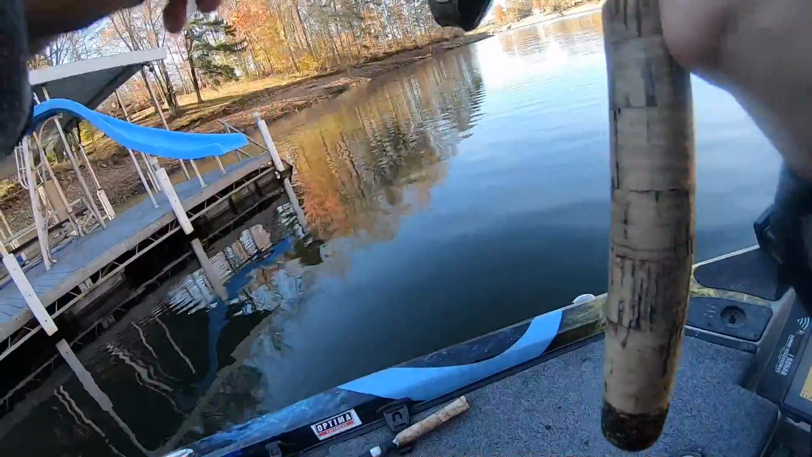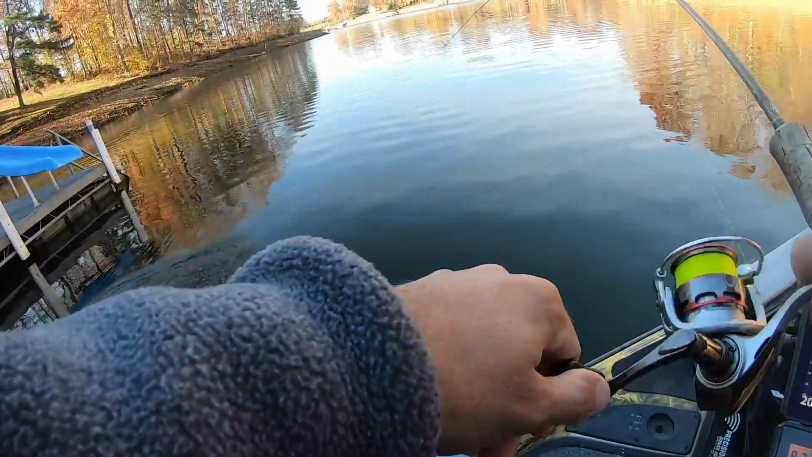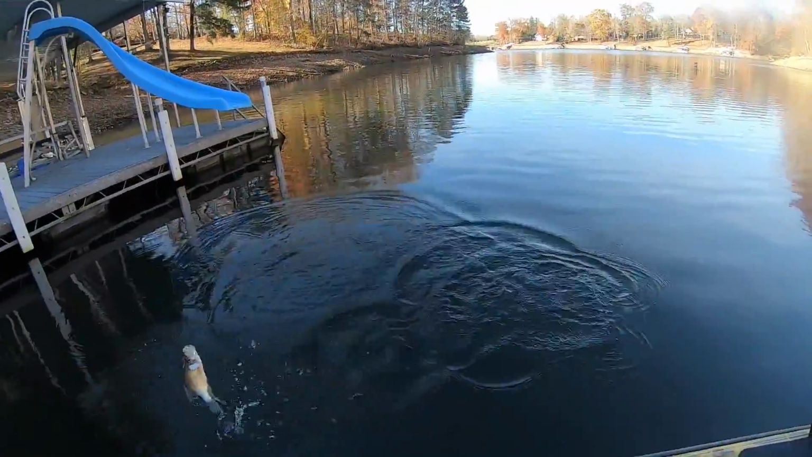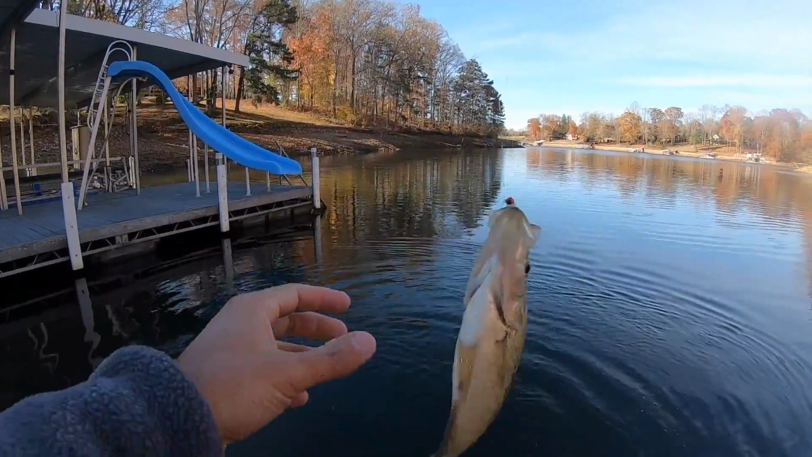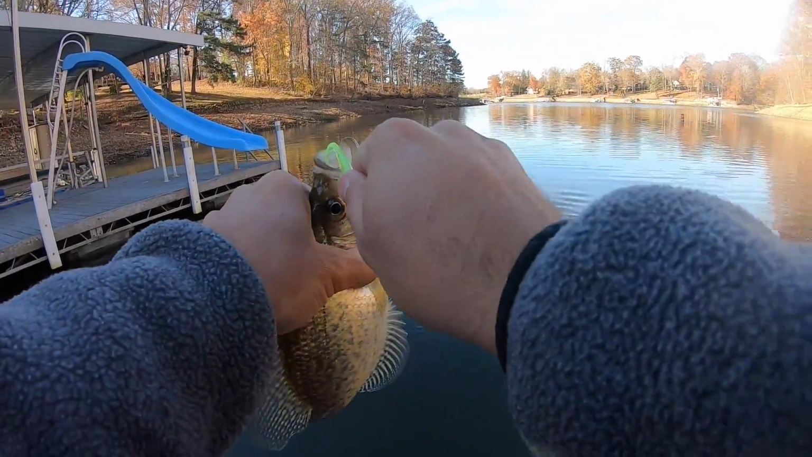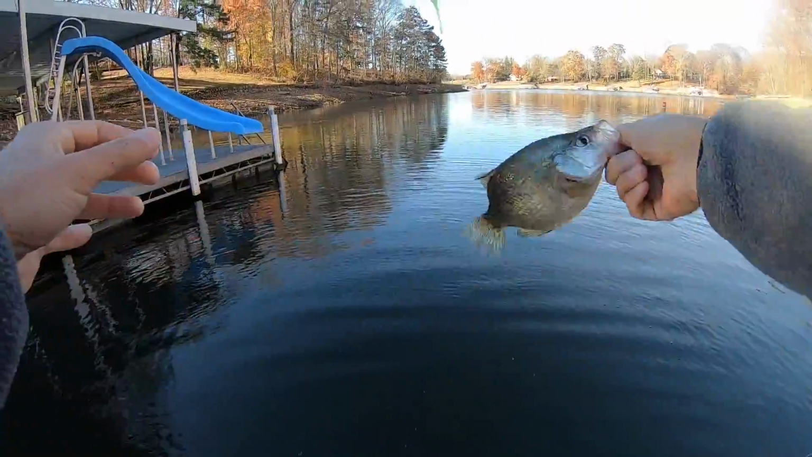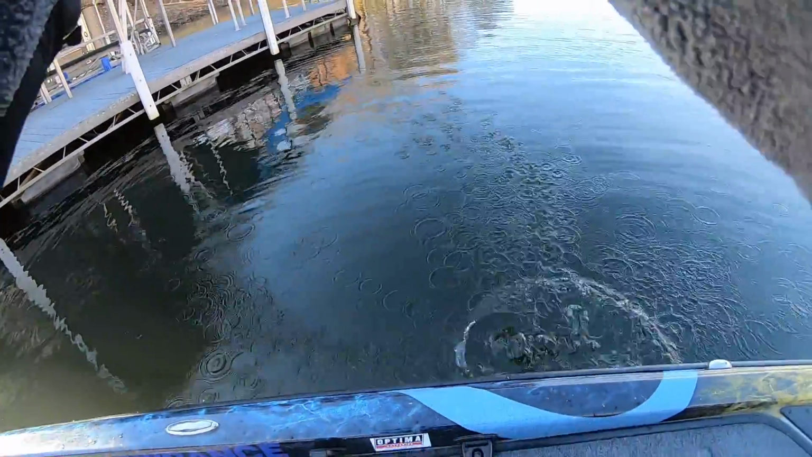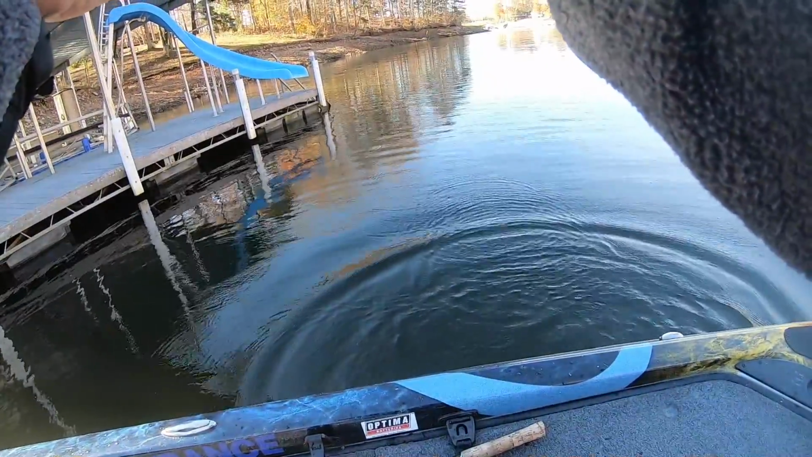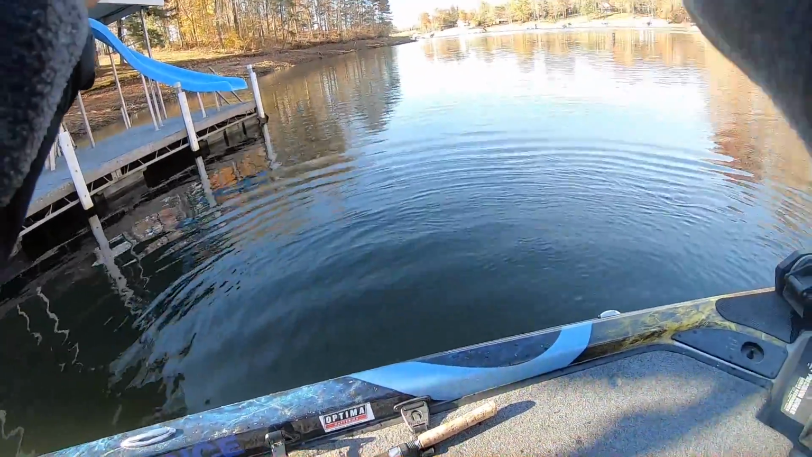There he is. Donk. Another pretty nice one. No giants this morning. I don't know. Now that I got me something to eat, I want to catch some dang big ones. I mean, that's a nice crappie, don't get me wrong, but we're fixing to move. We're gonna get on the hunt for some big fish.